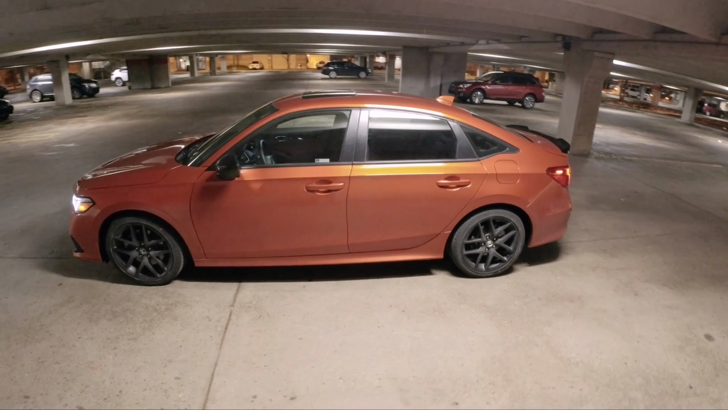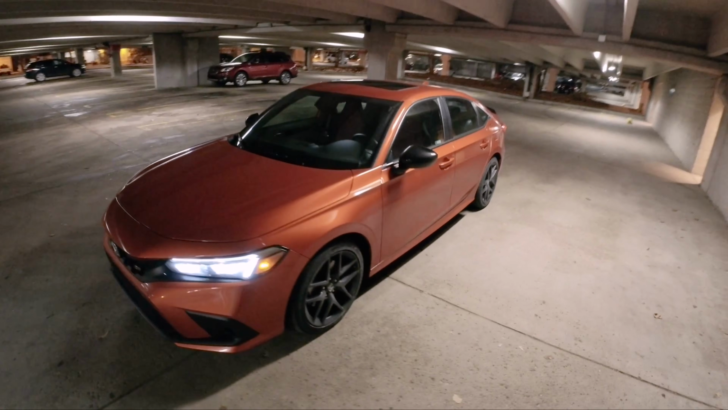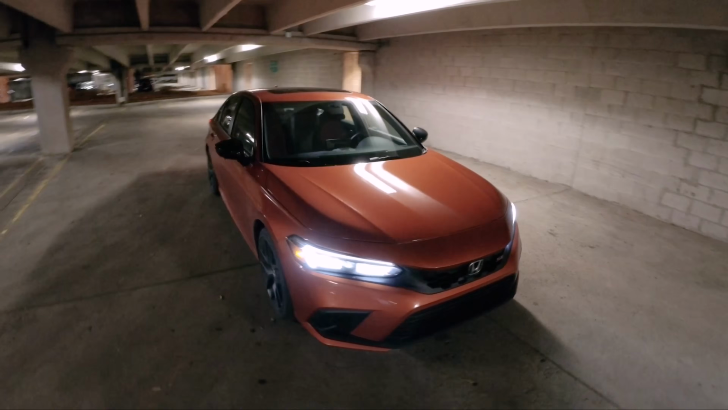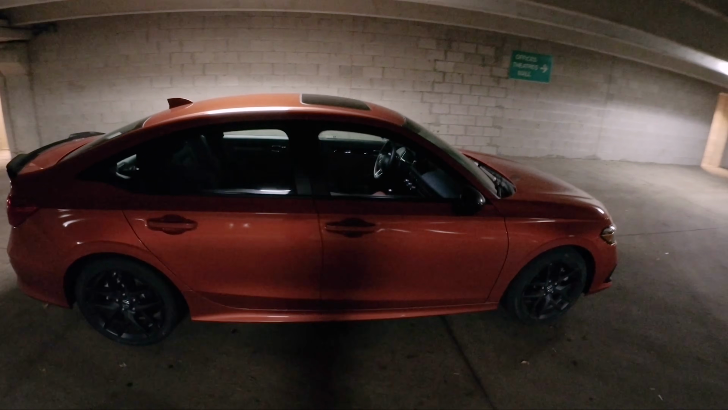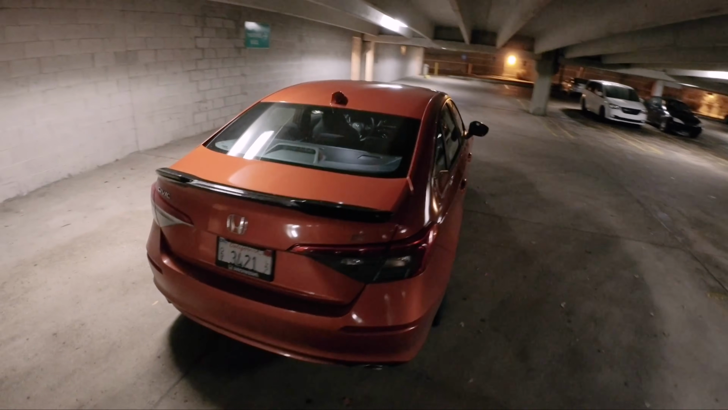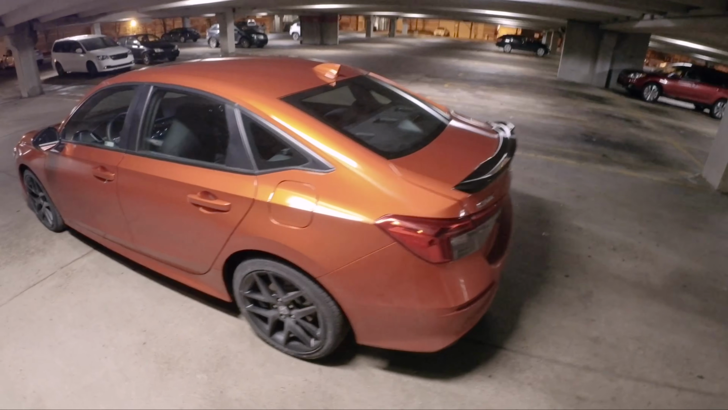Hey guys, we're back tonight with the 2022 Honda Civic Si. We already filmed our first impressions video on this out in California at the launch, and I figured I'd give you guys some more thoughts on what this has been like to live with the last few days this week. And also, good opportunity for a night drive. Show you what the headlights look like, interior lighting, all that fun stuff.